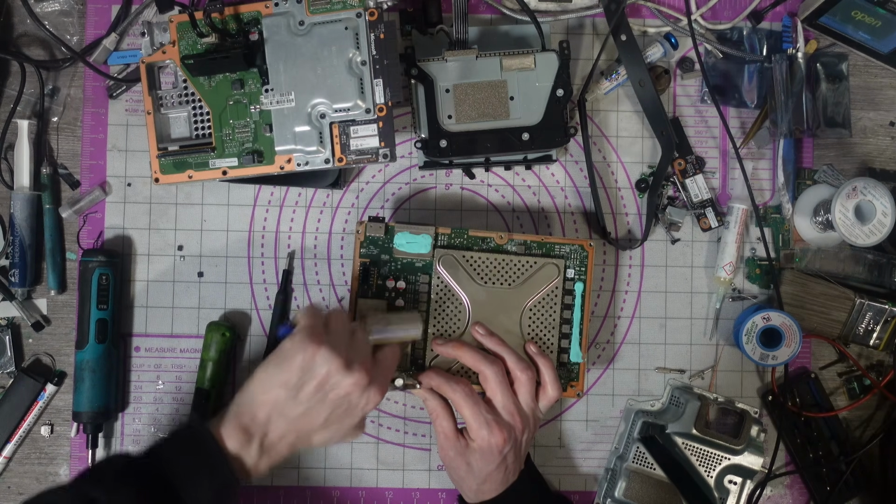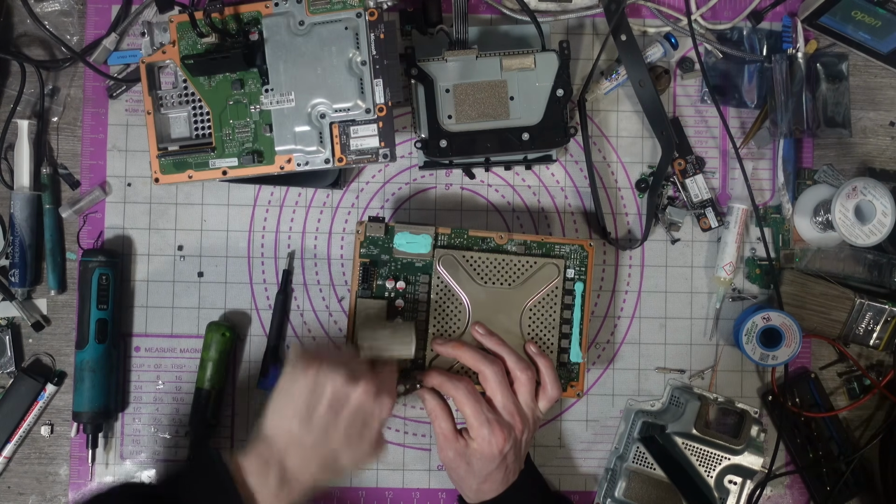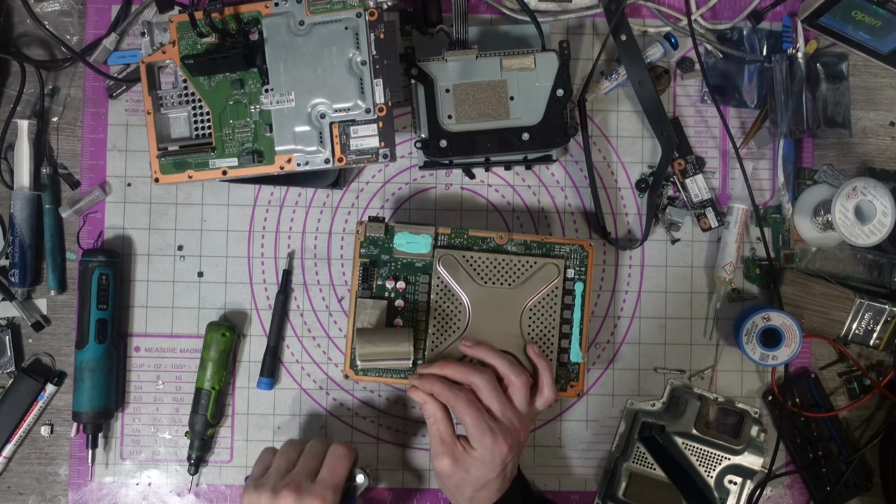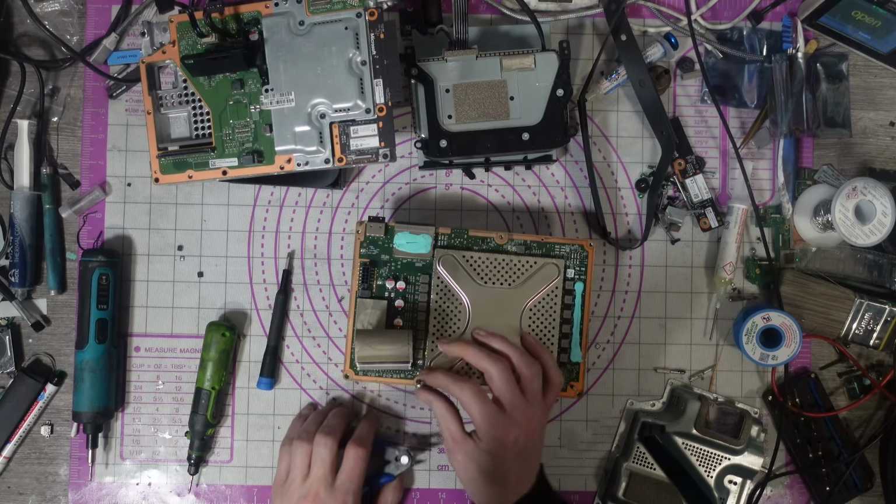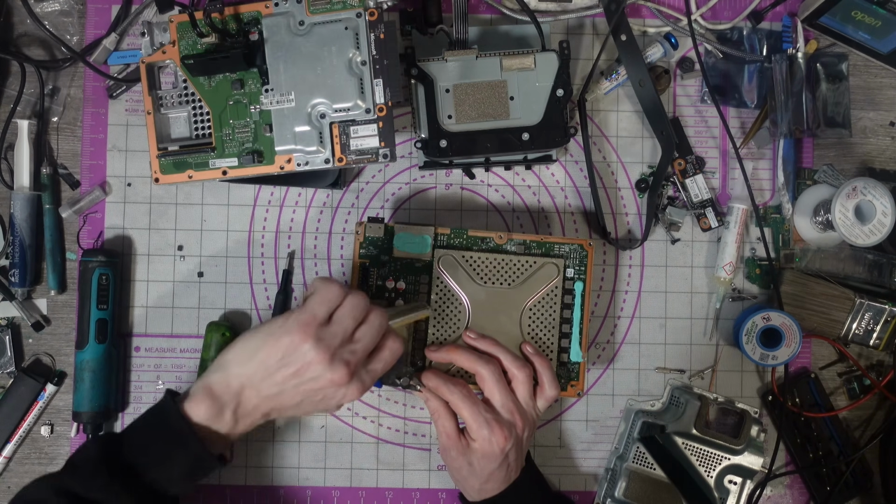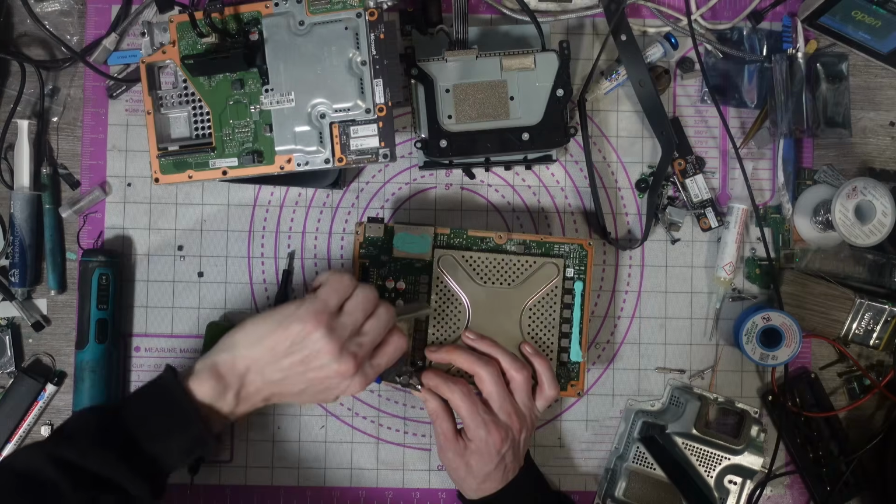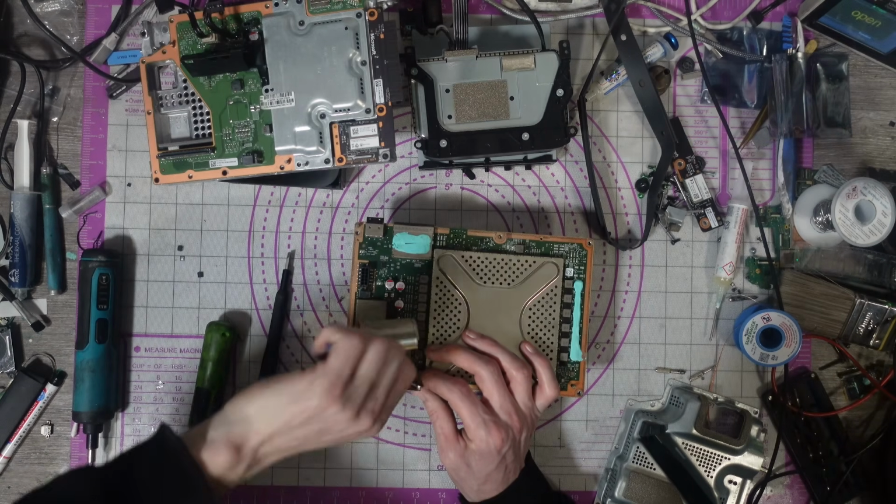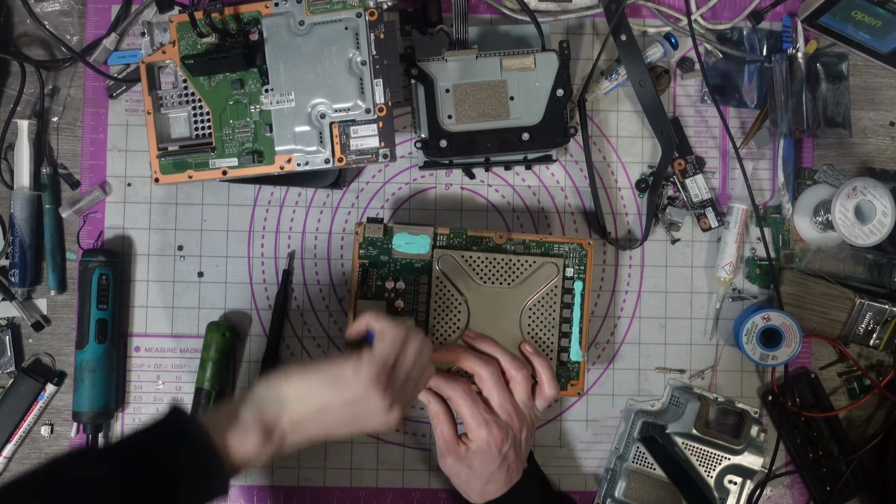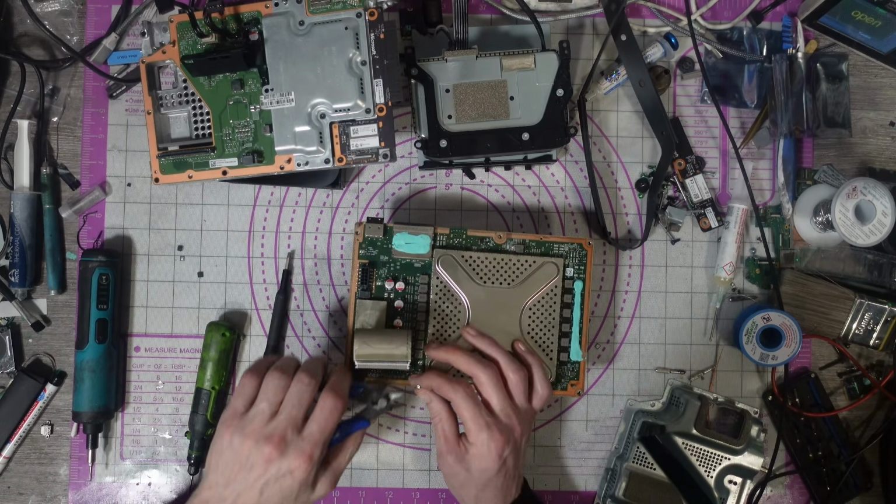But at least now I can extract the screw. Gotta be careful because this is going to be sharp. But it must have gone in cross-threaded or something, and I haven't noticed because it just completely ate the screw. It was ridiculous. So I'll just turn this manually, slowly, get it out. It is coming eventually. Wow, that really is tight in there.